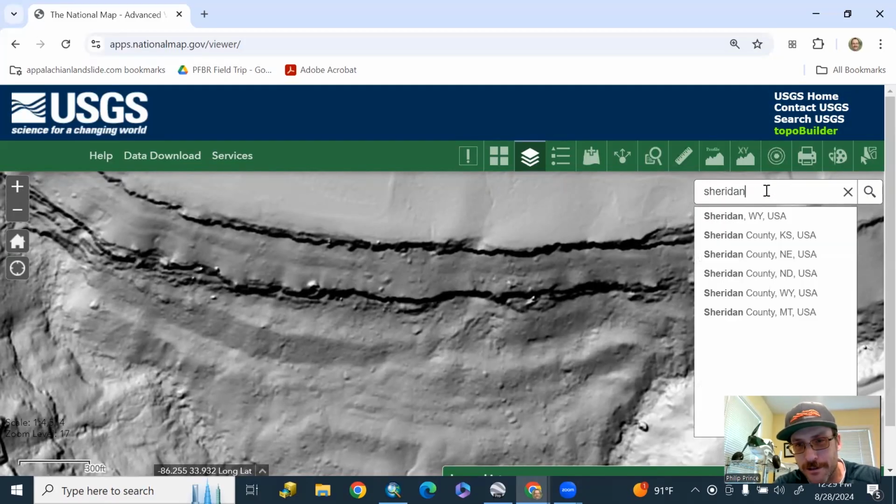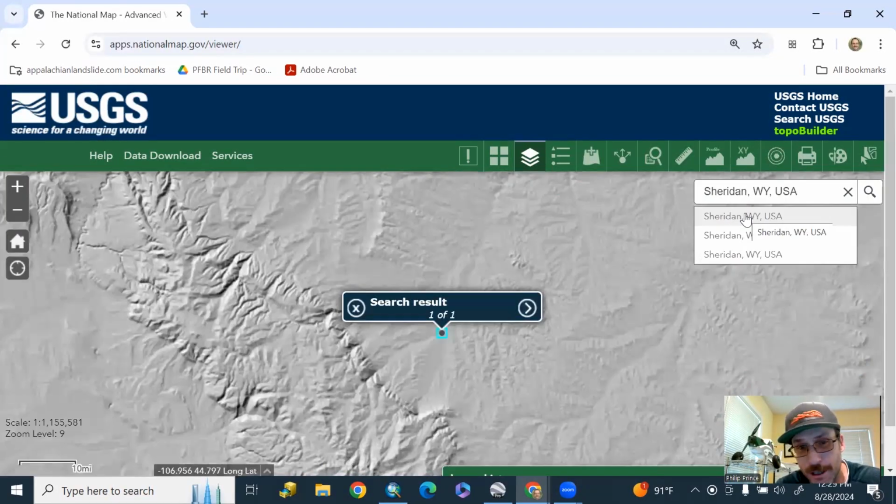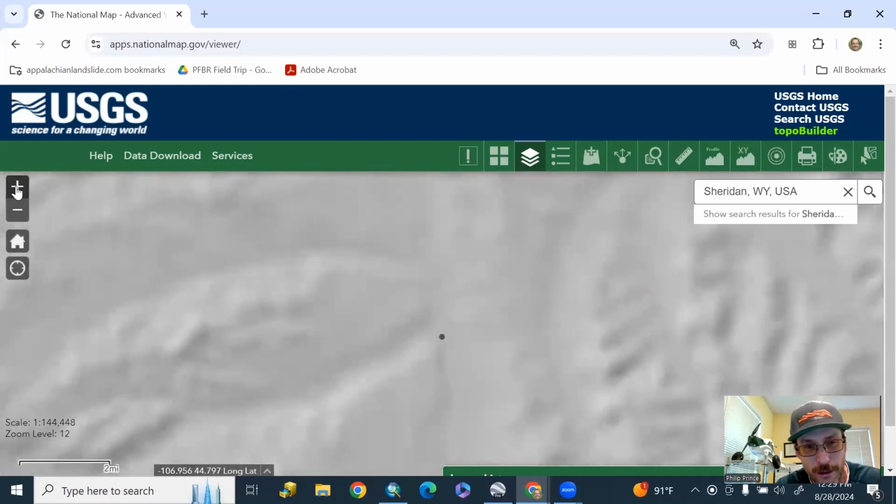Let's go out west now. Some of the western states that are monster huge compared to East Coast states don't seem to have always the highest quality stuff on the USGS. Wyoming is pretty good though. Fly out to Sheridan, Wyoming, there, just east of the Bighorns. It's kind of a cool part of the world.